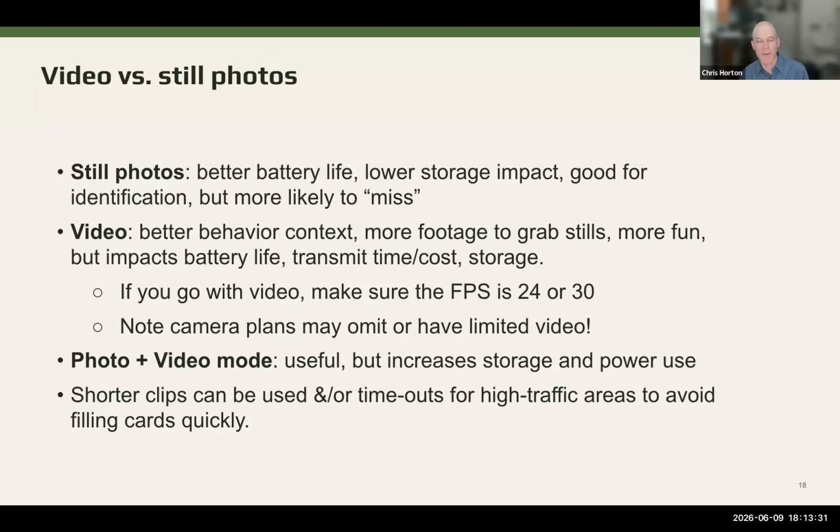One thing to note is if you're looking at video, make sure that you're paying attention to the frames per second. Like a normal video is 24 or 30 frames per second. And I think some of the cheaper cameras may offer something like 10, which is not great. A lot of these cameras that do photos can also do photo and video. So you can get both, but obviously that's going to give you a bandwidth hit. And you can typically adjust the clip size and the resolution if storage is an issue.